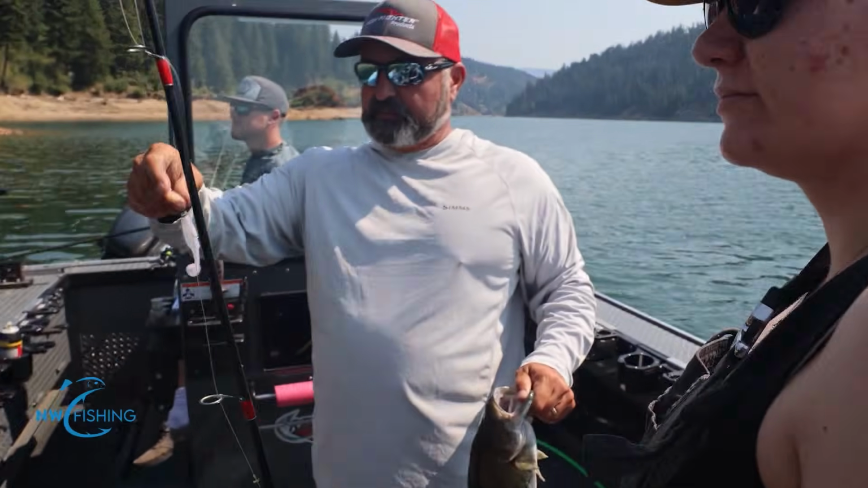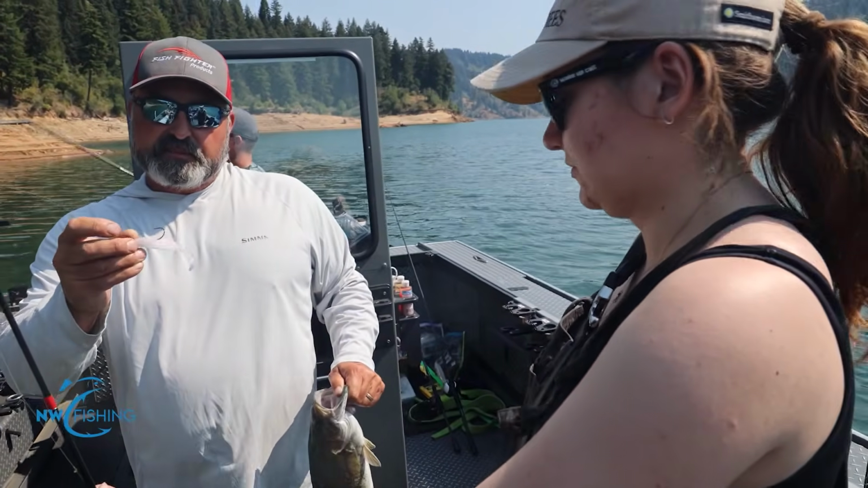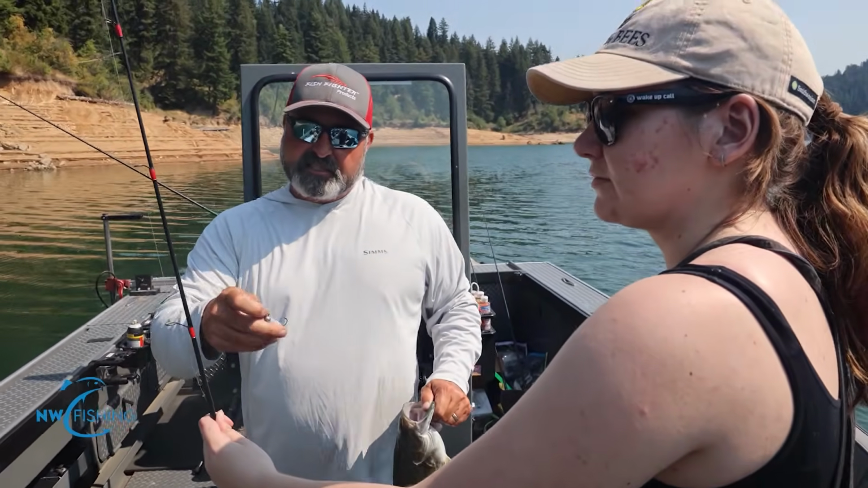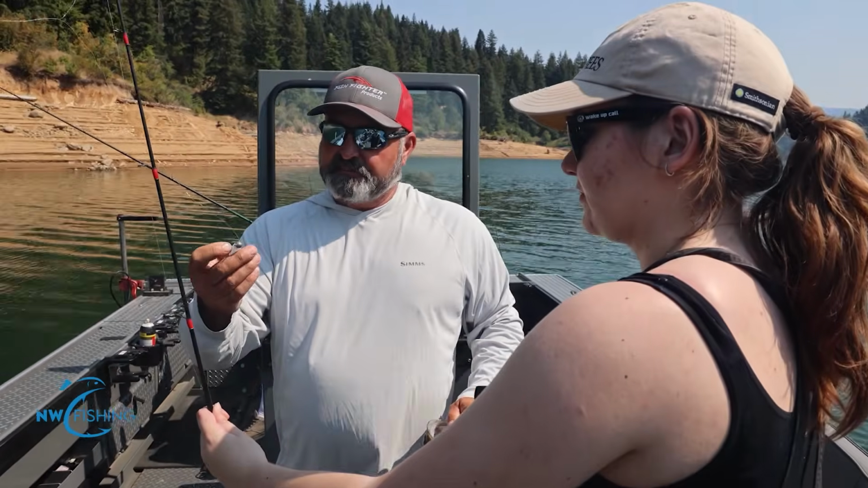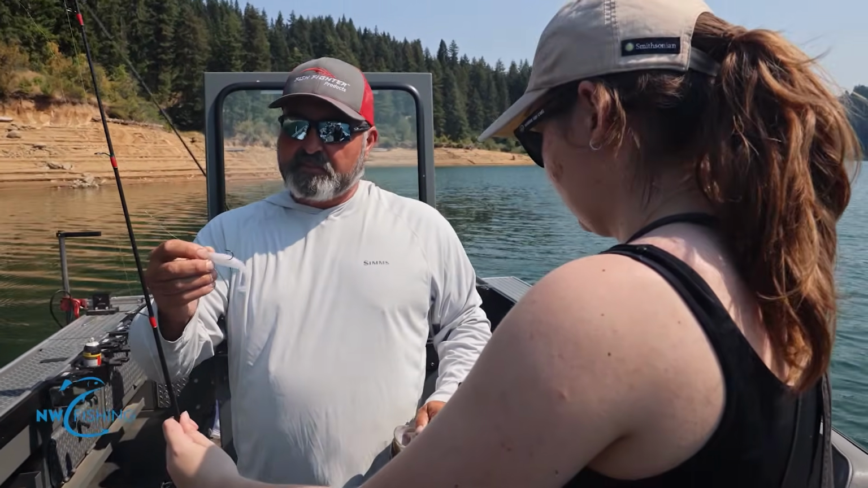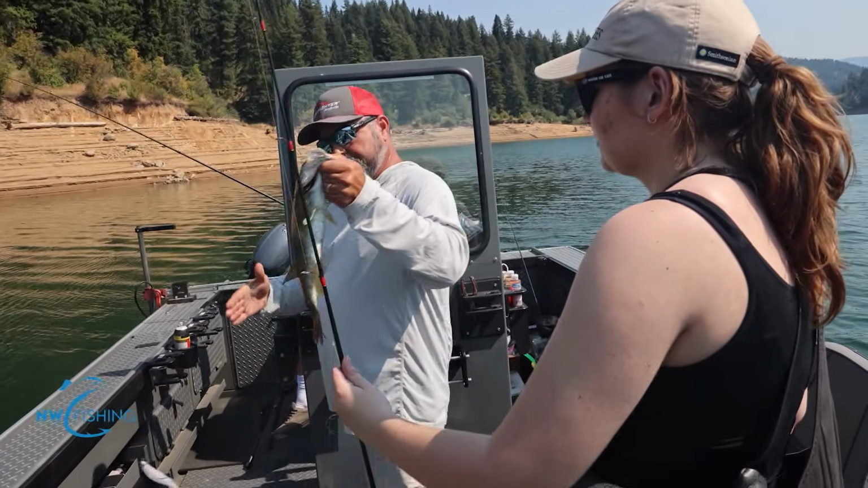Same bait. That one's caught a bunch today. It's called the Mayor. It's a swim bait made by Rapala. It's a Crush City series. This is also one of their tube jig heads. I can't remember the name of it, but it's got a bunch of fish. Hot bait.